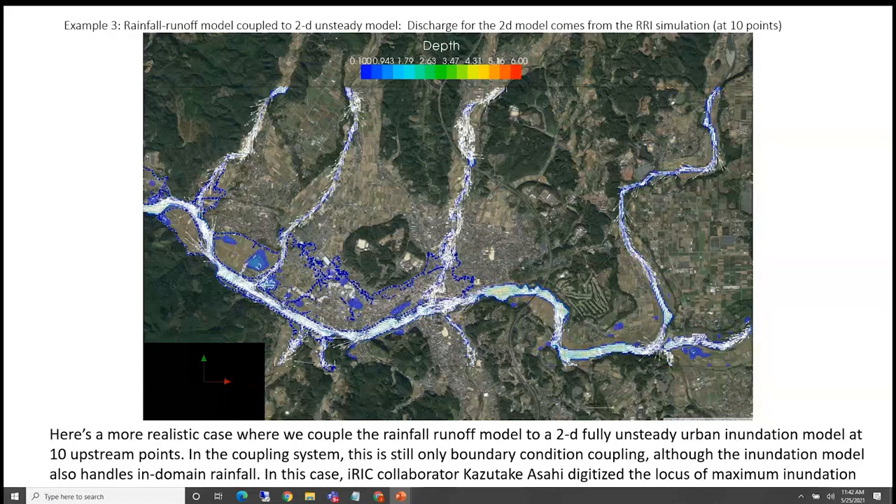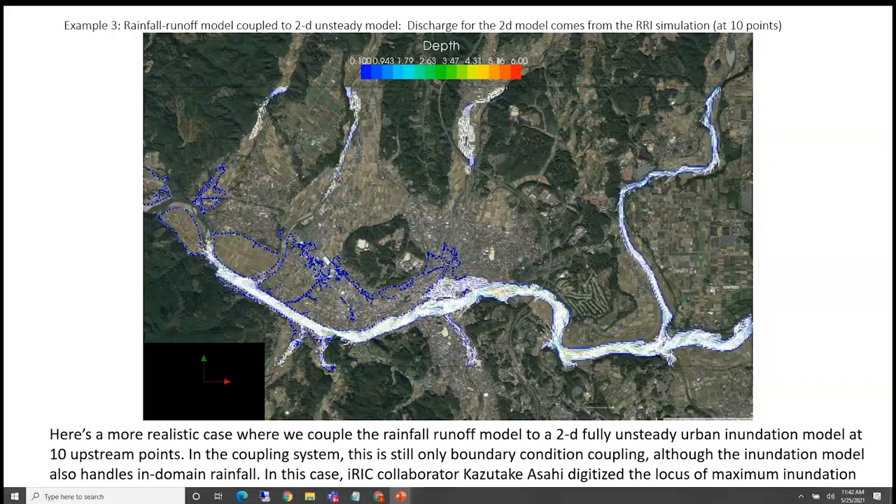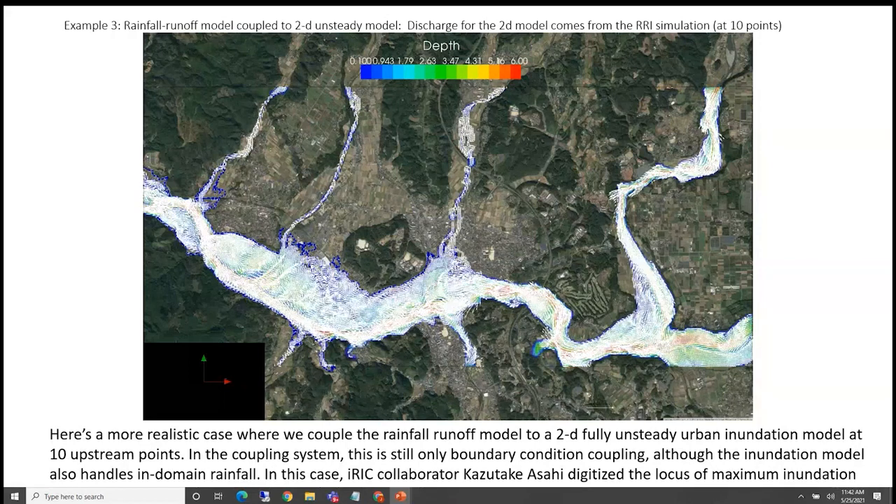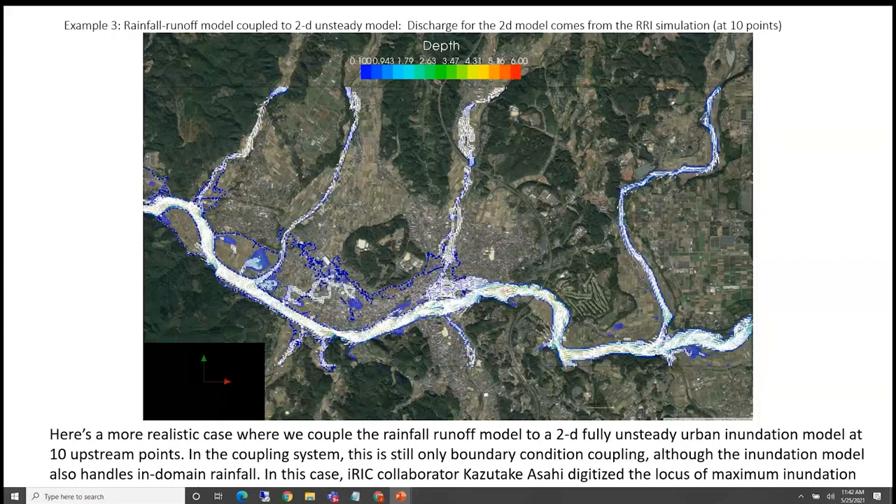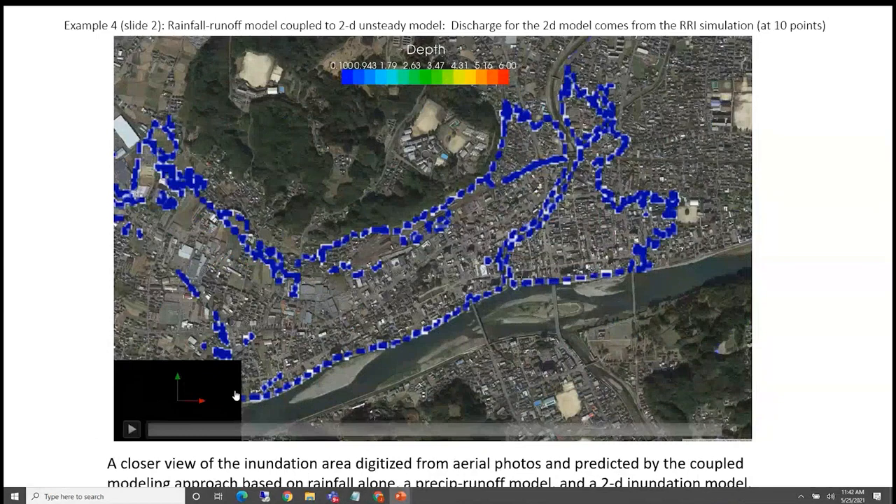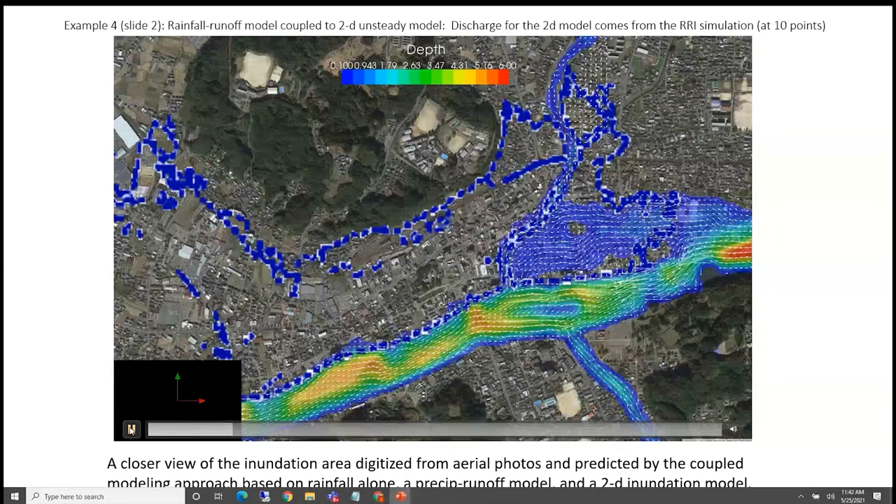And this is an area where we have detailed bathymetry again. And you can see the blue dashed lines. Those are actually lines that were digitized as the maximum extent of flooding in this urban area. So this is an urban flooding model driven entirely by rainfall with a river model, all coupled together, running on the same time step. So I'm going to zoom in and show you that inundation as predicted from this approach.